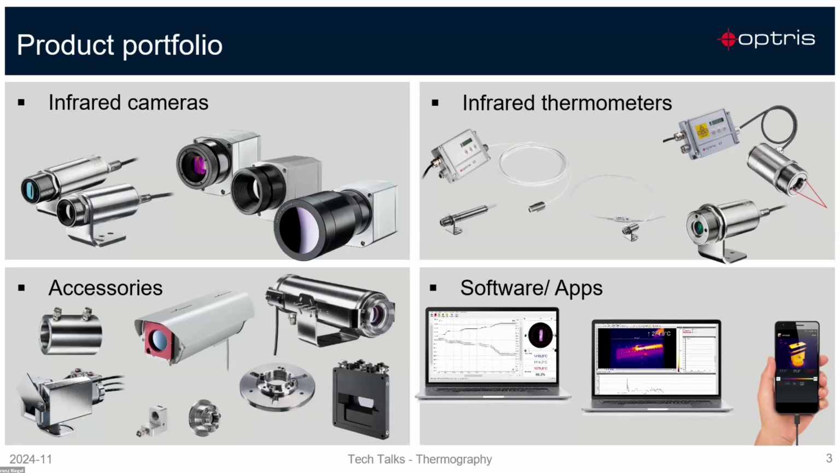With our software, we provide a complete analysis software, and the software at Optris is always free and license-free. That means you can connect the software with all our sensors and cameras to your PCs, your laptops, your PLCs, and also your mobile phones. This is also open source software, so you can integrate our camera image into your own environment and your own software.